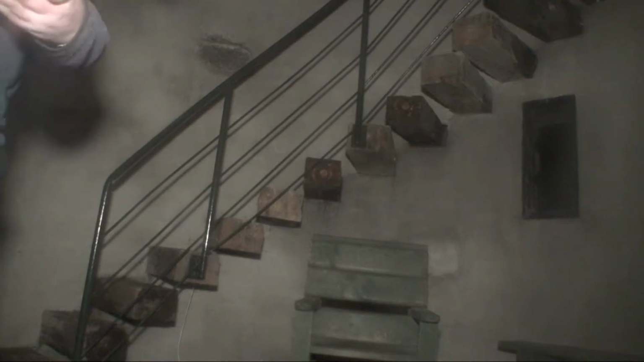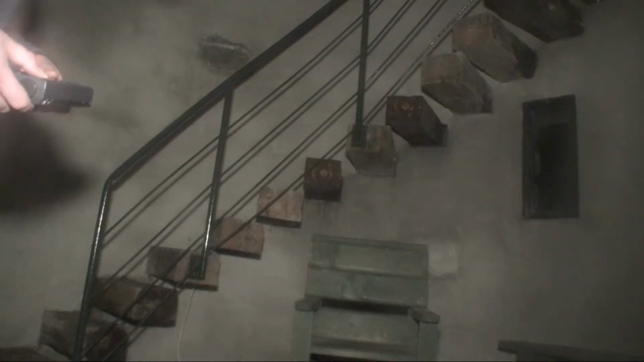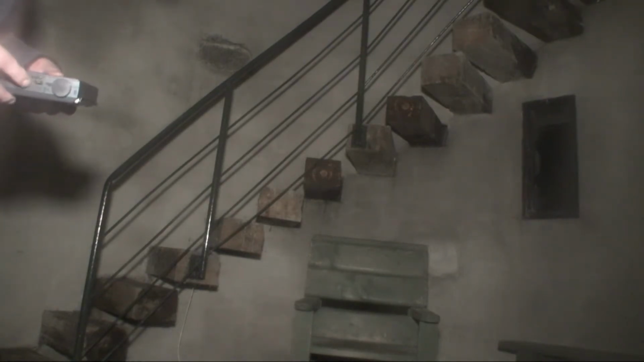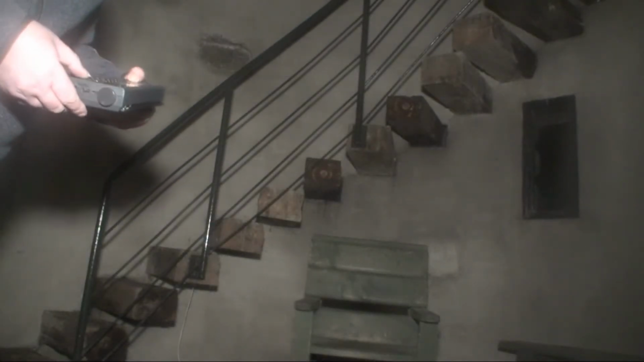I am. I haven't turned off the camera since I came in here. It's just run as raw as possible. Right. It's a Roberts R809.